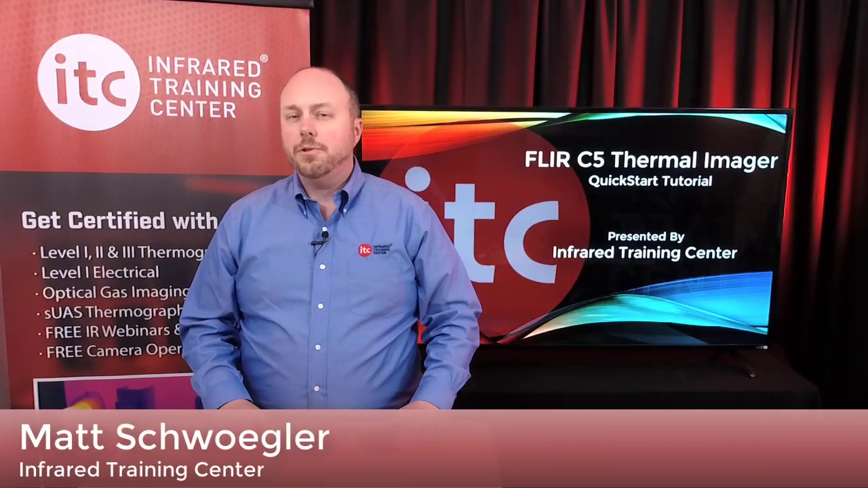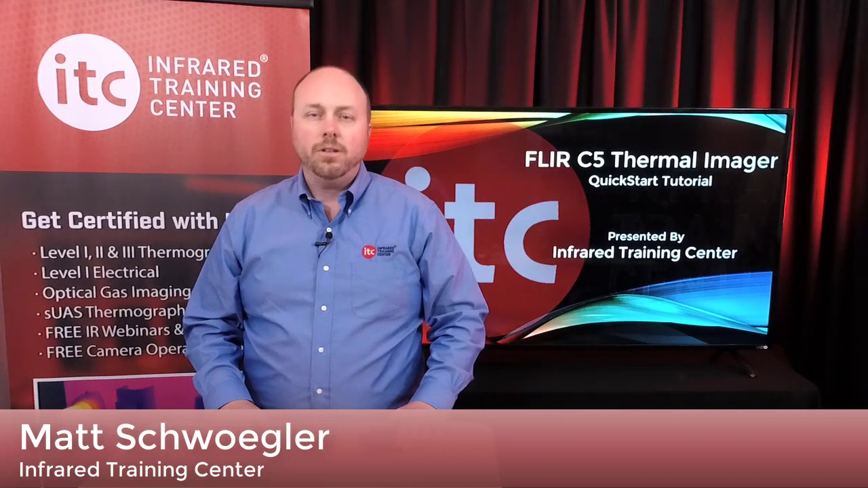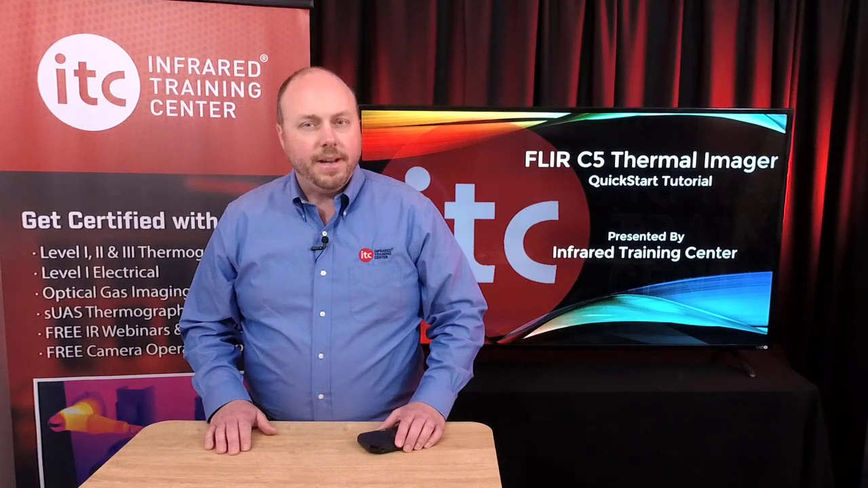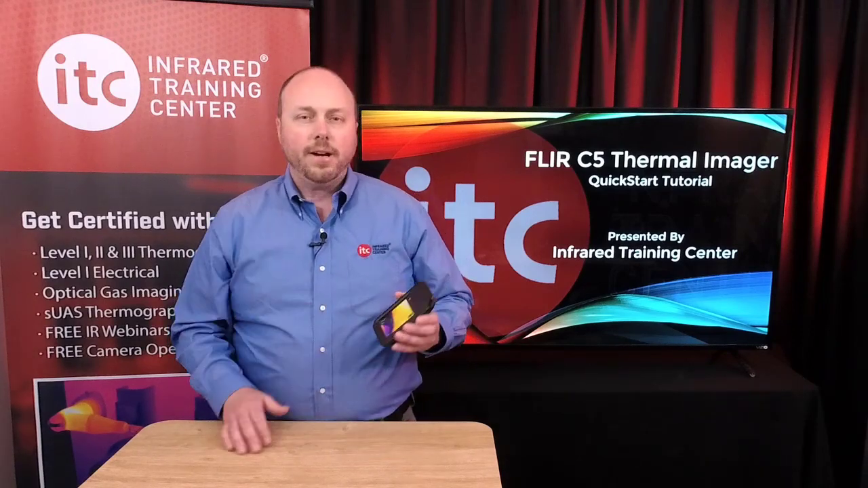Now, the C5 Thermal Imager is for any thermography professional who is using infrared to inspect electrical or mechanical equipment, building envelopes, roof systems, and more. It's easy to operate and is mostly touchscreen driven using the display here on the back.